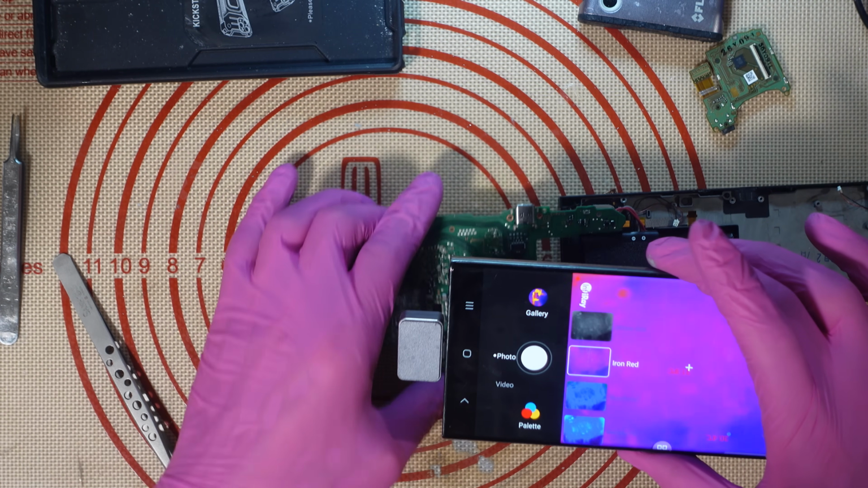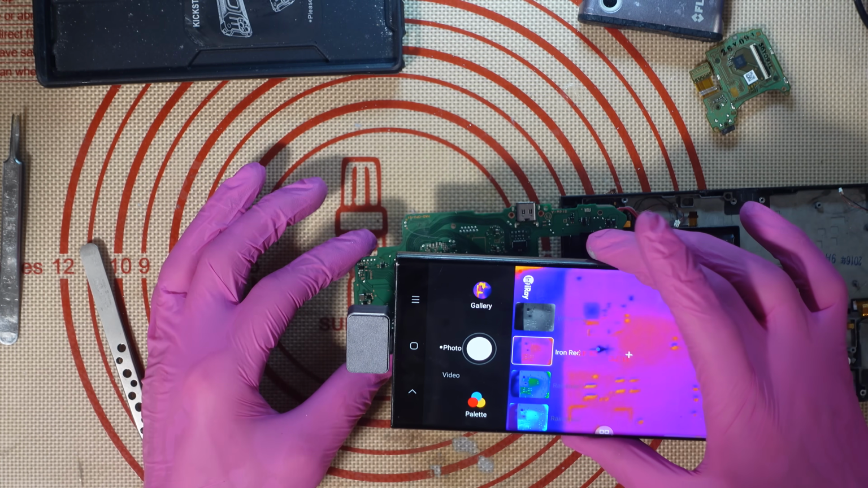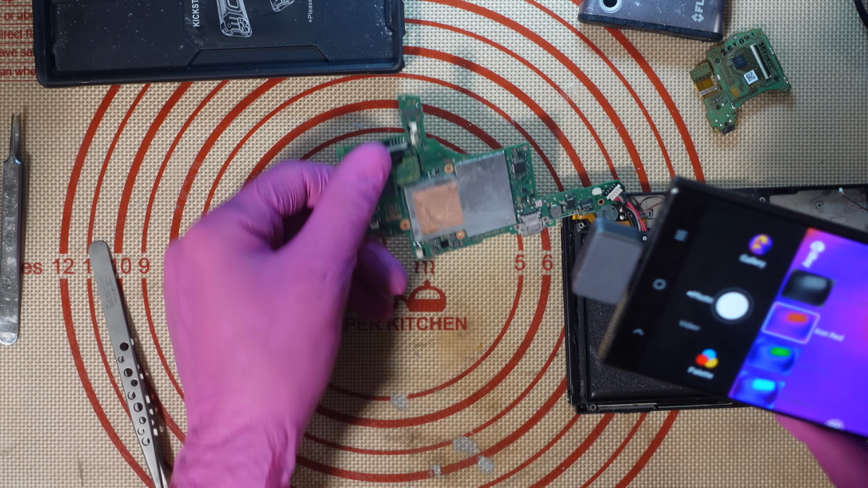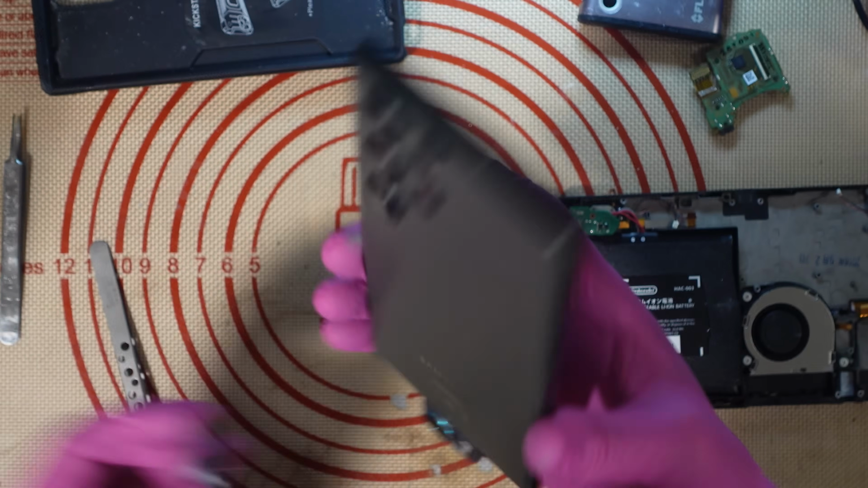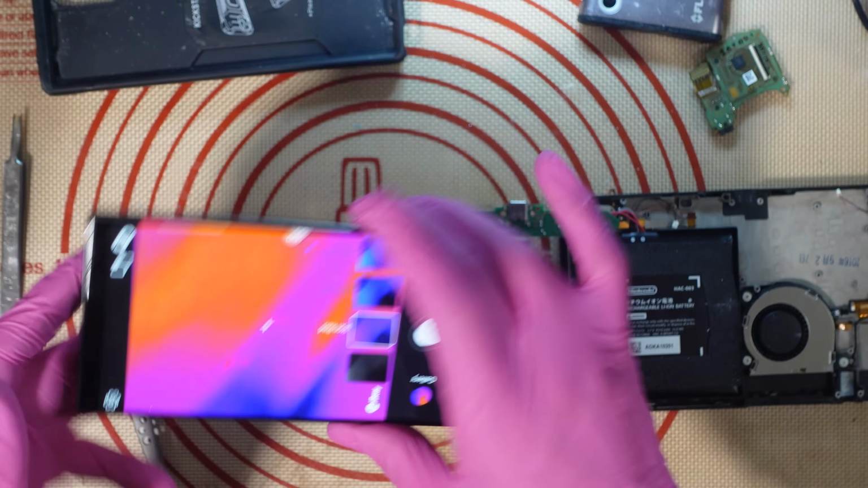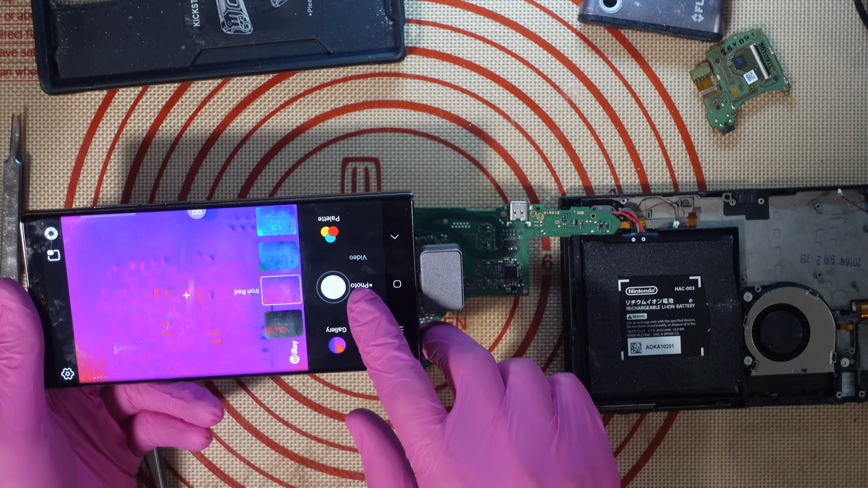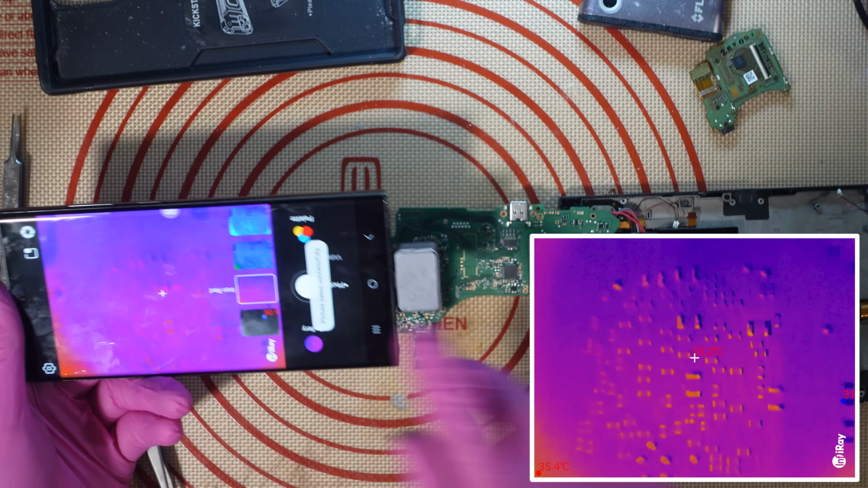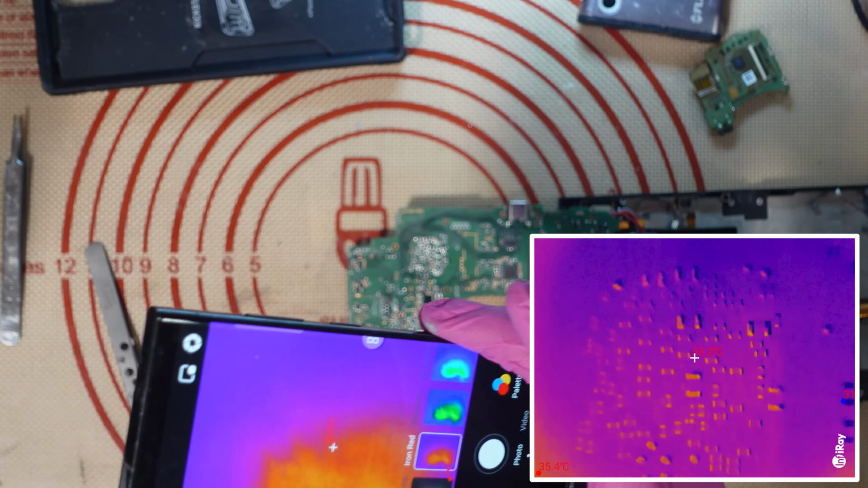I can see very easily if a component's getting warm. And check this out. I better not twist this much, but check this out. Let's take one with the macro lens and zoom in on some individual components. I'm not very good at review videos, by the way. I don't do review videos normally. There we go. Beautiful. So, there's some pictures, but check this out.